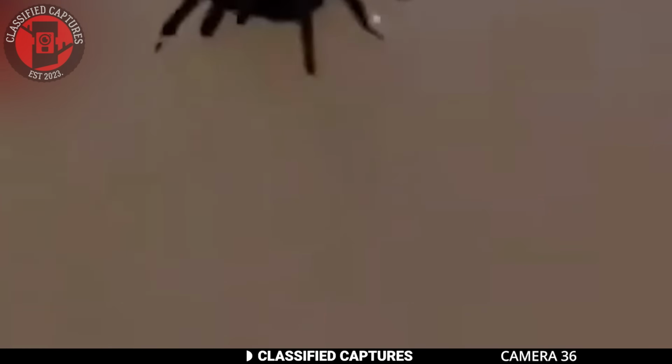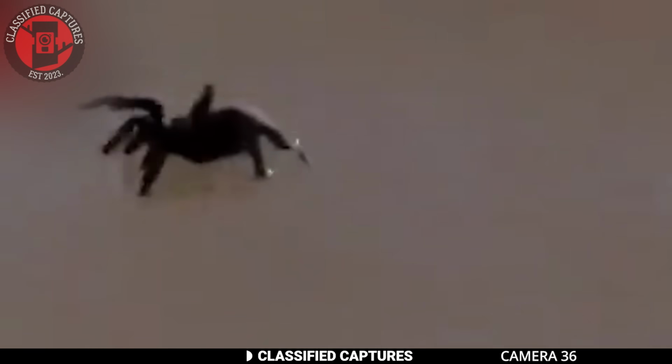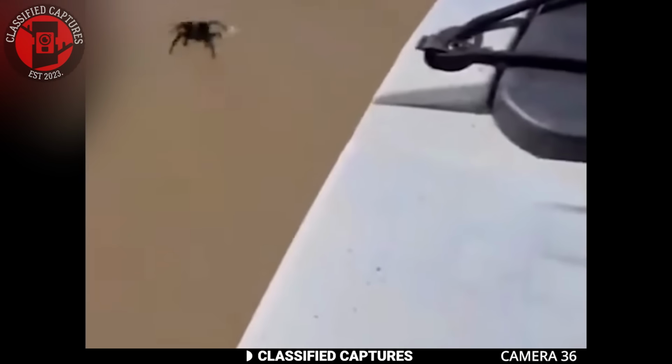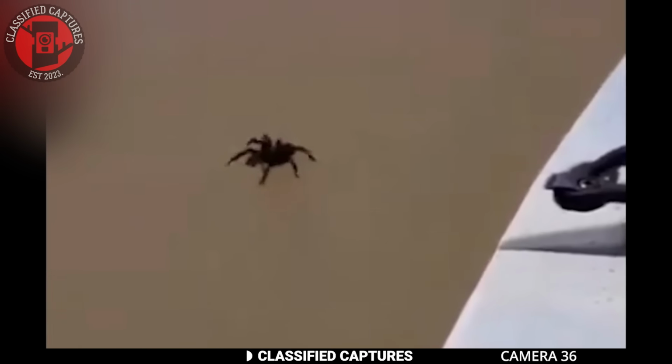No, that spider isn't moonwalking, but it is walking on water. It looks like something out of a fairy tale, except it's not. This here is a type of tarantula that has tiny hairs on its legs that allow it to avoid breaking surface tension. In simpler terms, this quality allows it to walk on water without sinking. The sight is mesmerizing and a bit eerie. After all, there's a tarantula defying the laws of nature.